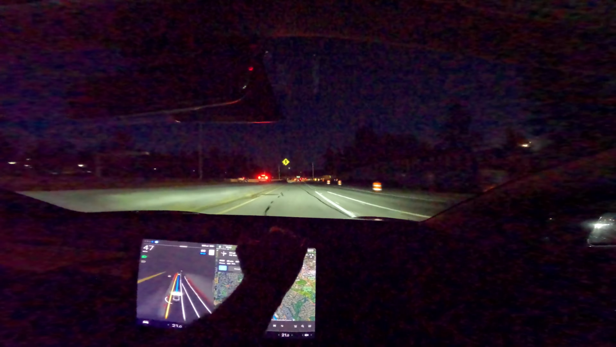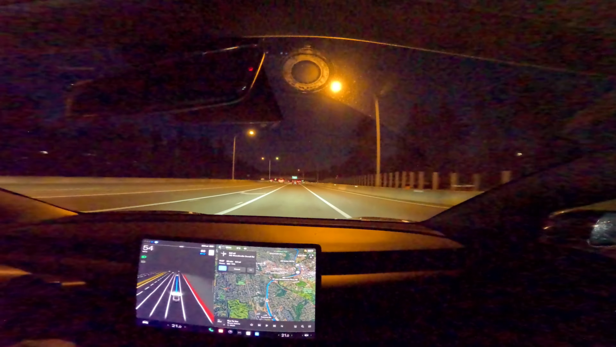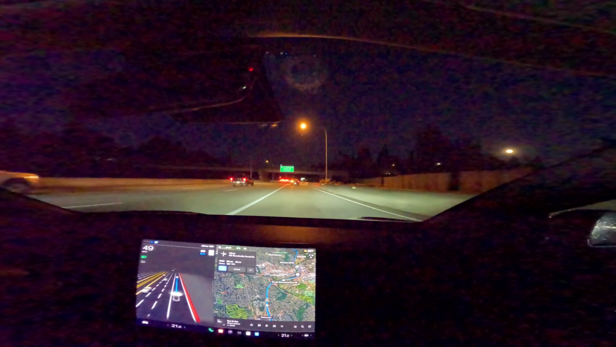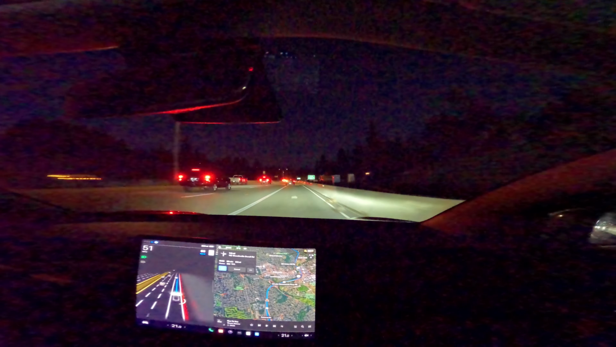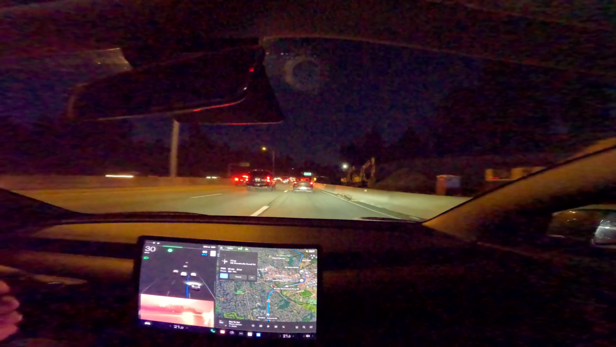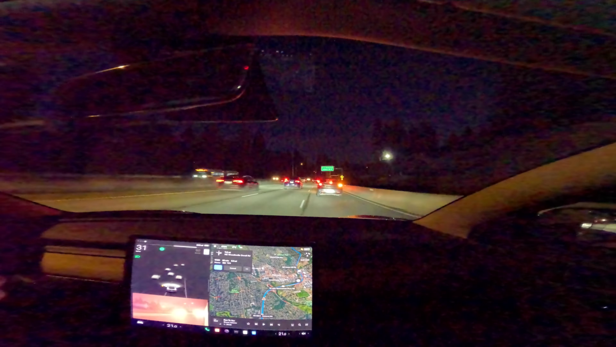Red light it saw. Submit that as well. Signal to come across. Okay. I just don't trust it. I'm going to actually take it off. It's really behaving very weird. Okay, I'm going to overtake here.